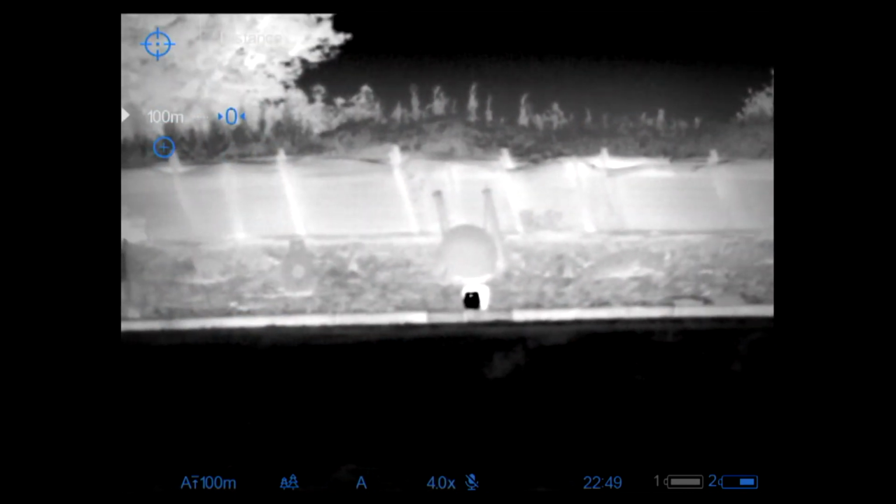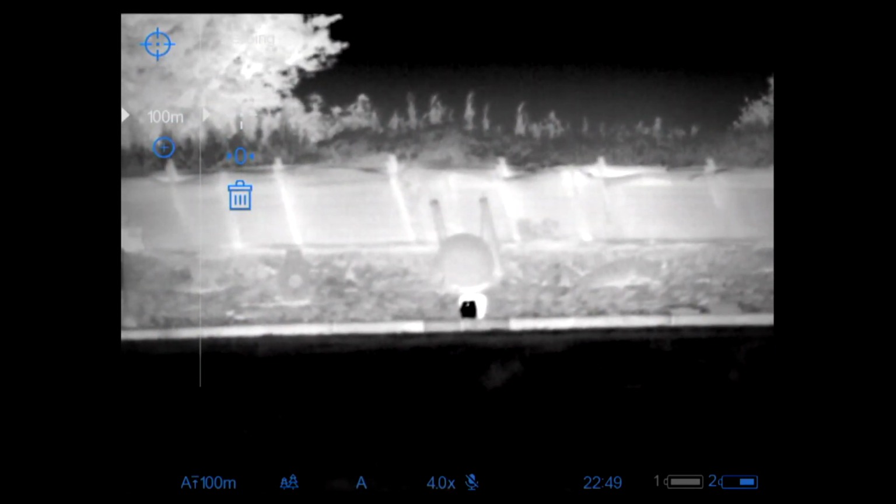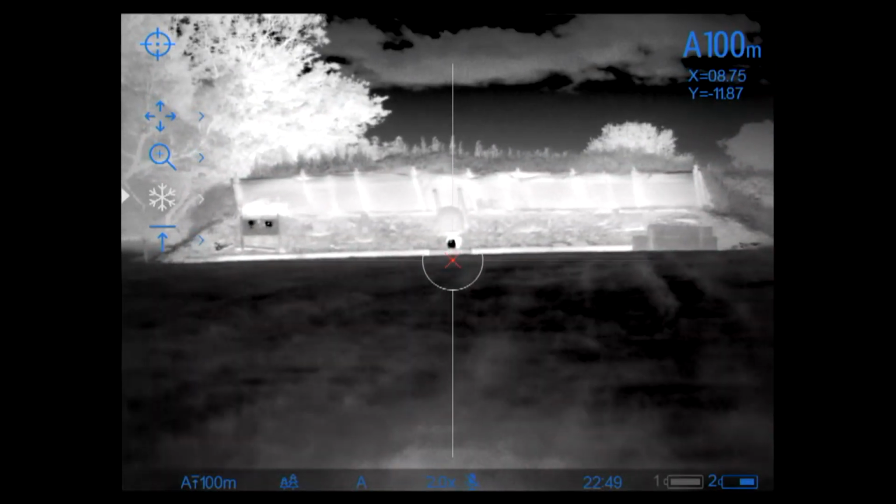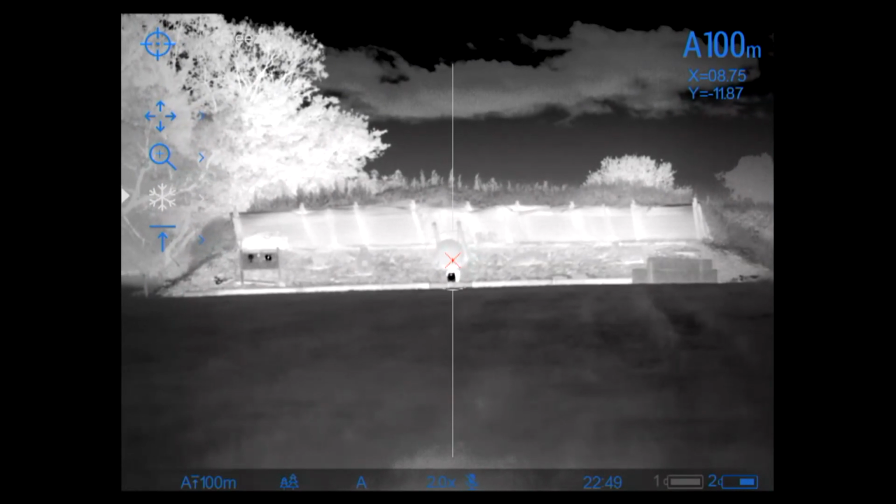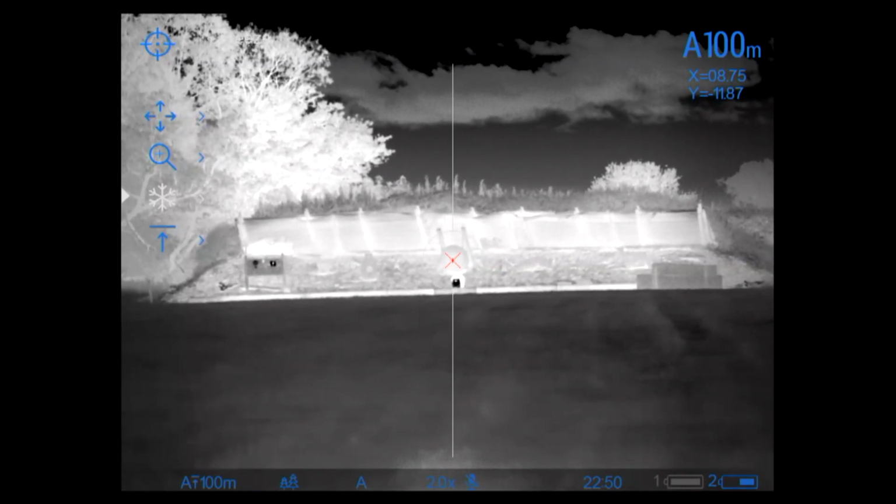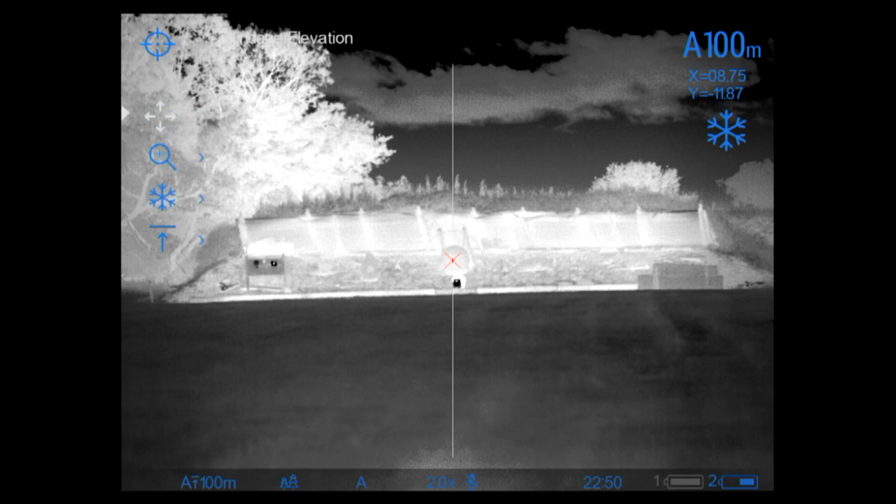So I'm going to short press this, get back in the menu, go all the way down to the 0, short click on that, and the 100 again. So we're on that snowflake, the kind of option there. I was aiming for the middle, so I'm going to try and freeze it in the middle. Just slightly off center there, but that's fine. Now I'm going to go into the Y axis, short click on that, there we go.